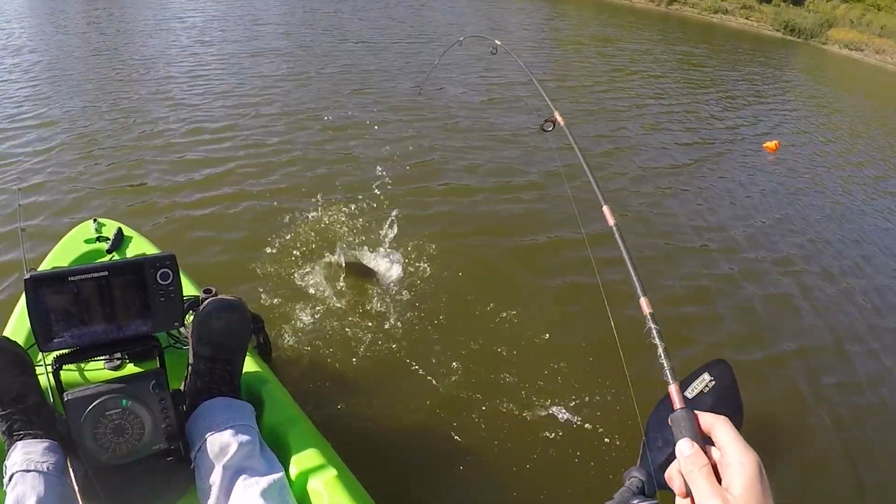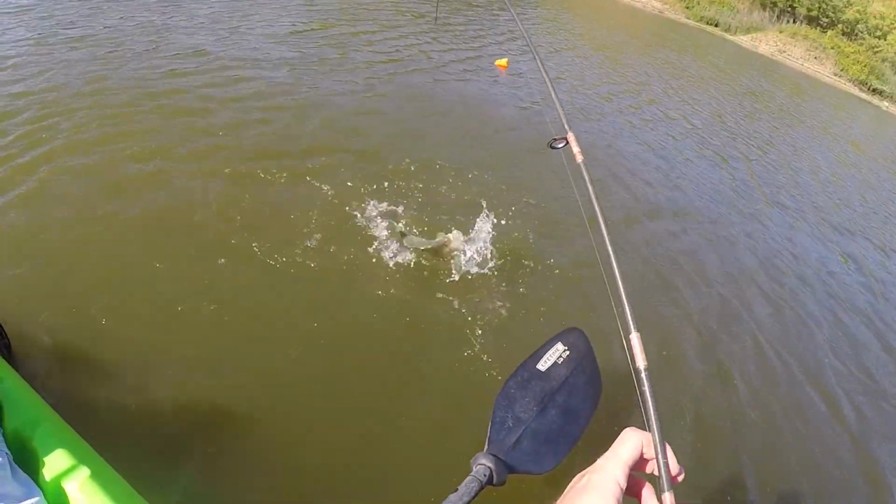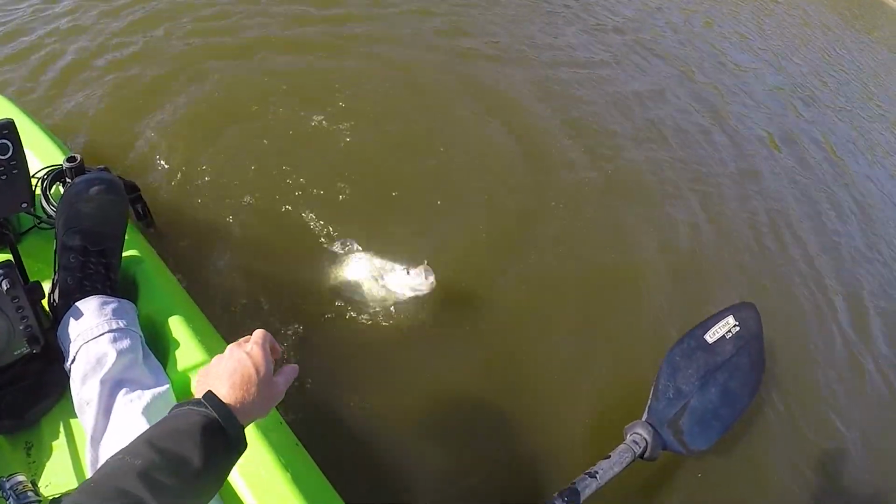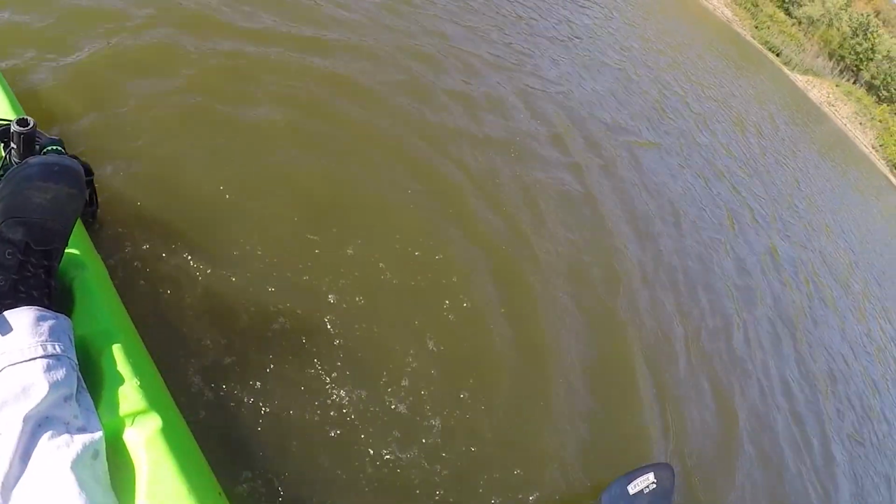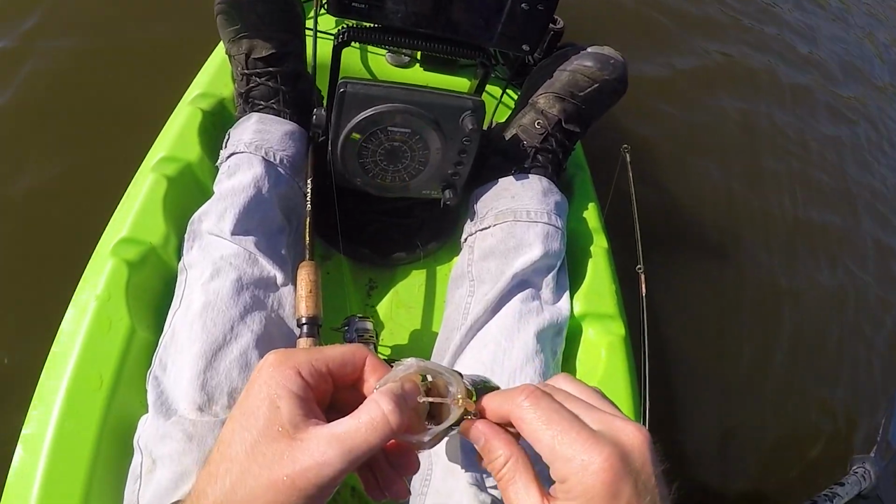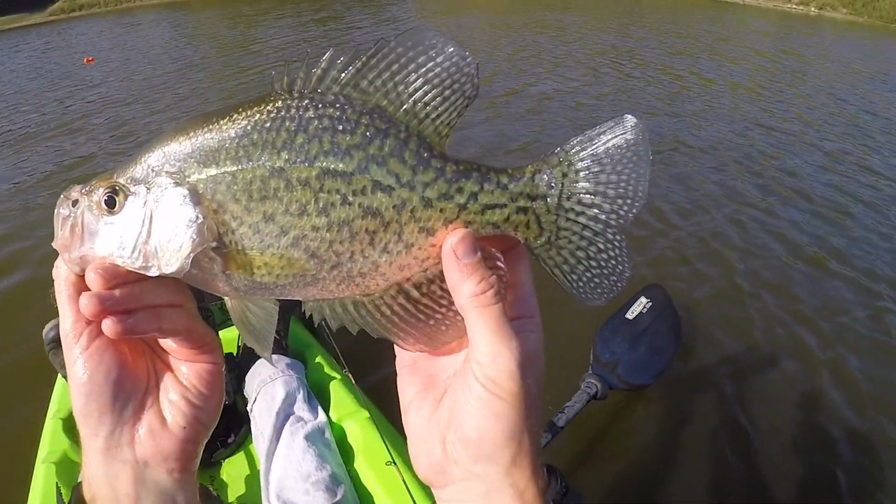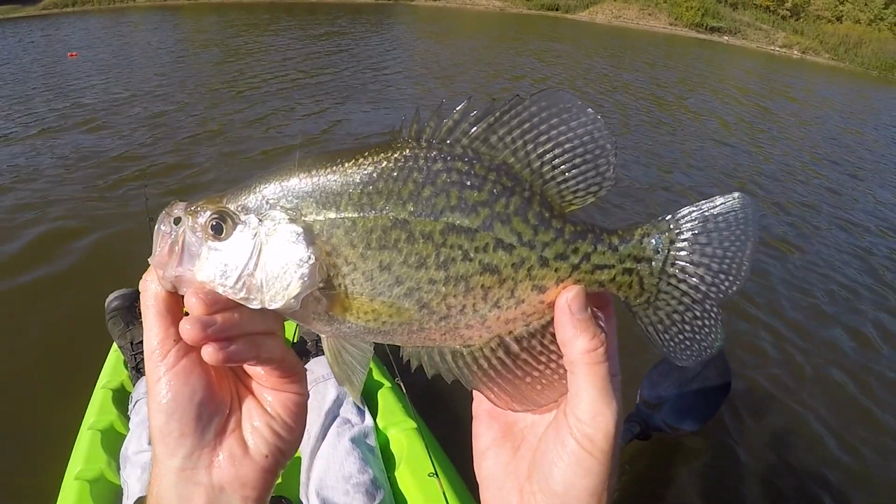Here comes another good one. Not bad at all with that 16th ounce. I can still maintain the control I had when I didn't have any wind.